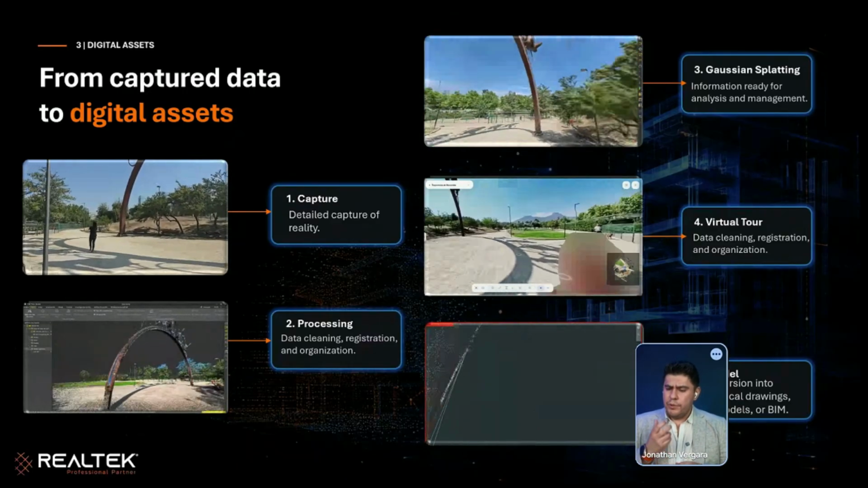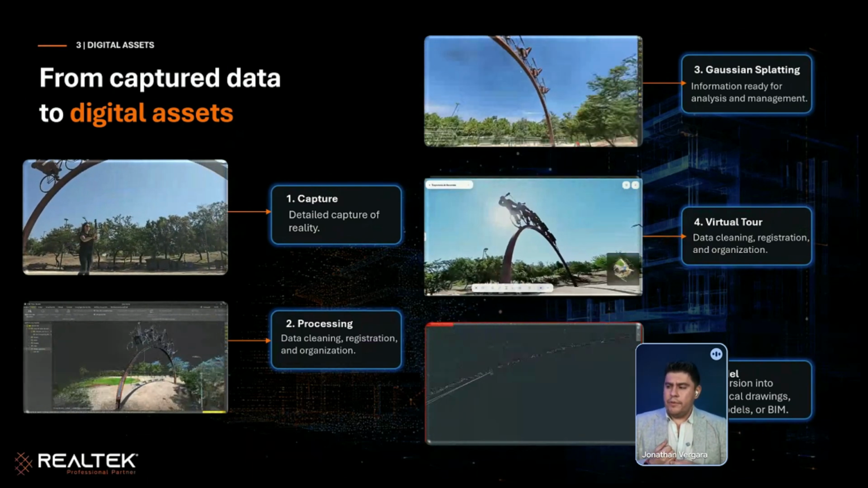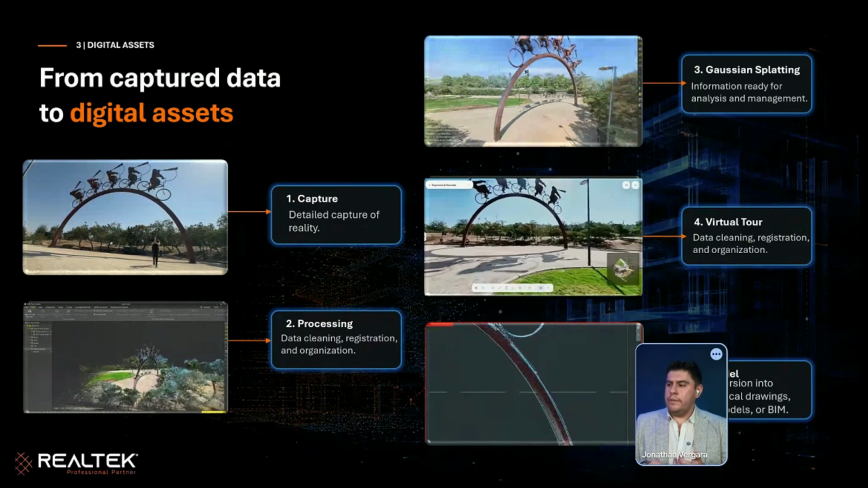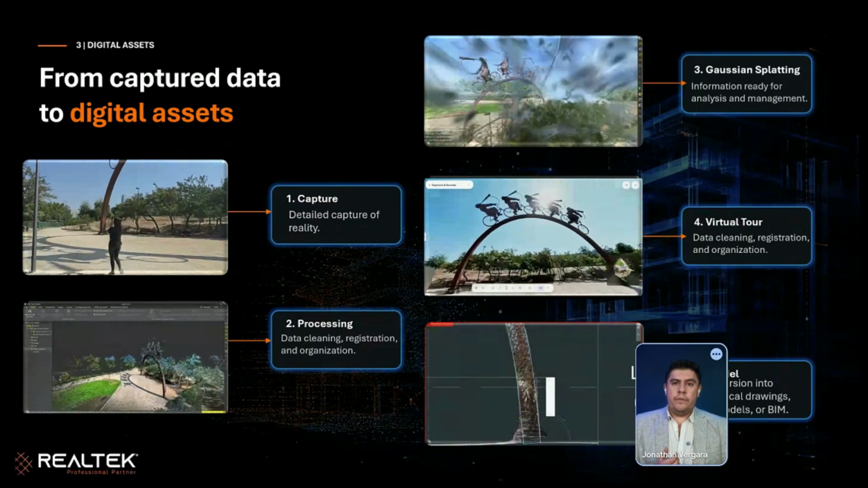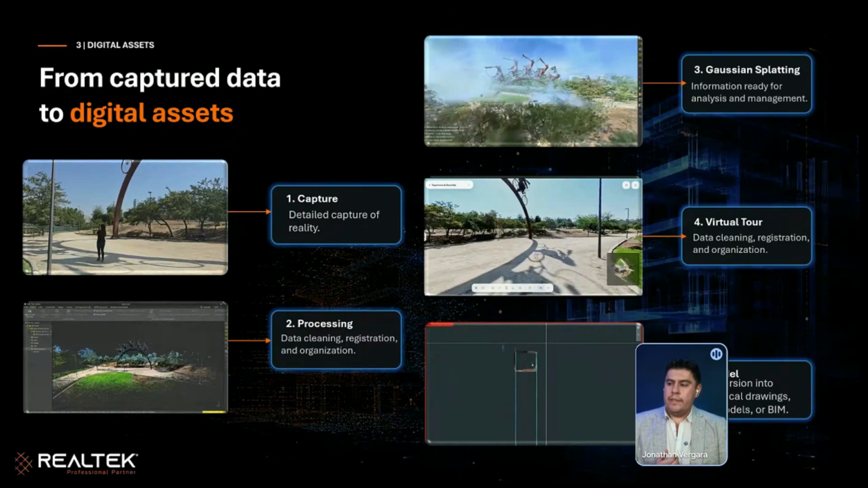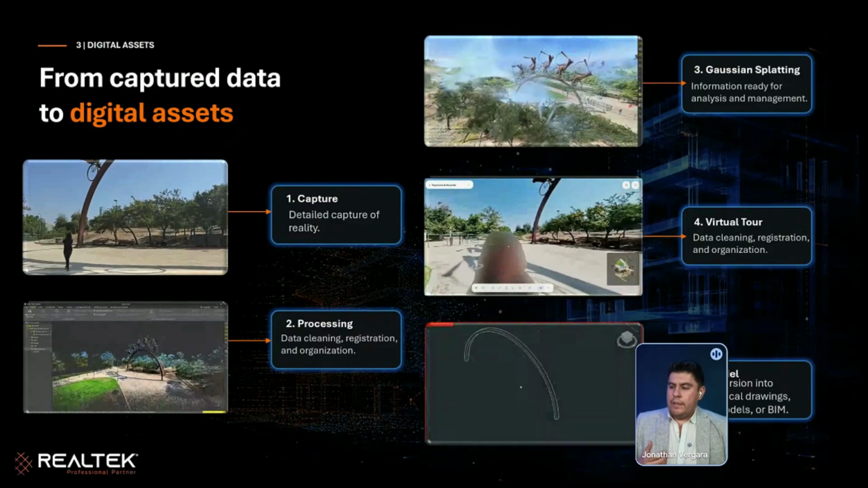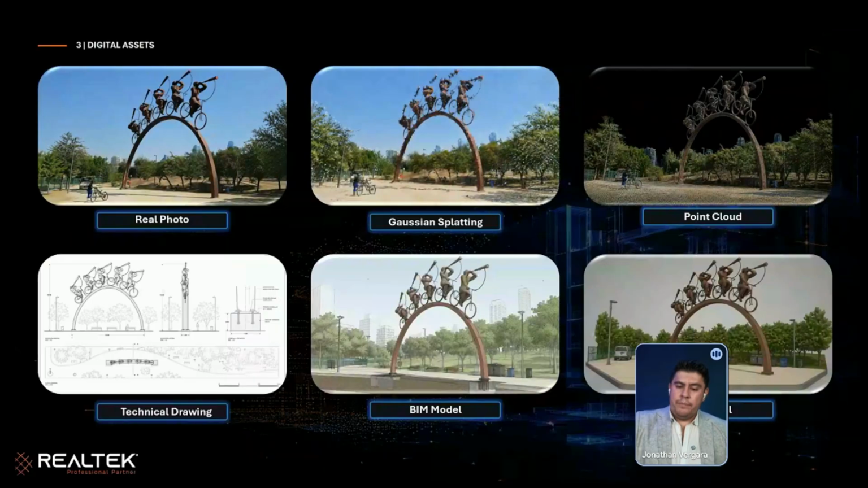but for us, it's very simple to share that information, these digital assets like point cloud, Gaussian Splatting, or virtual tours, with a simple link. So you can share all this vast information in a simple link through email or maybe WhatsApp. So I think that is a very good tool for everyone.